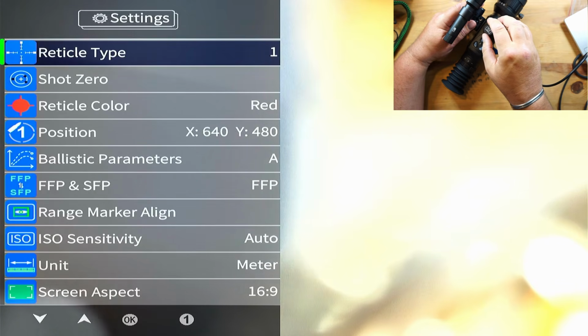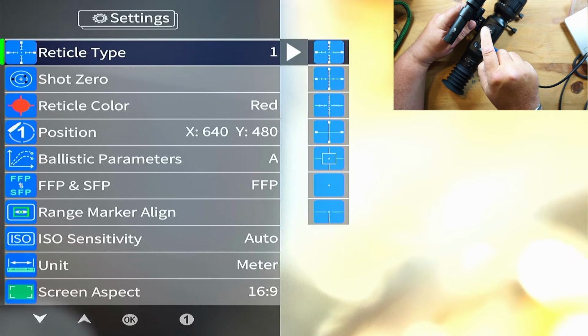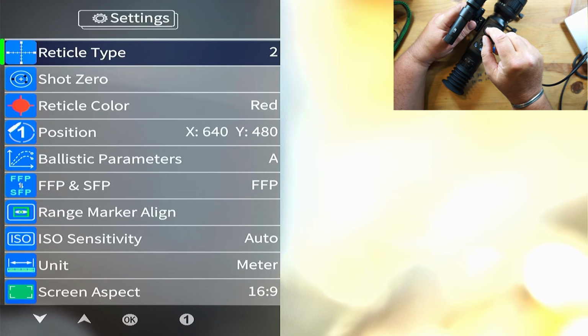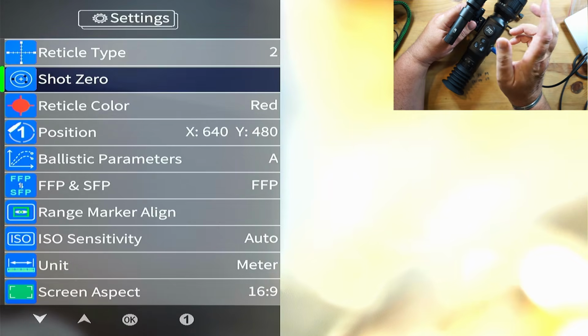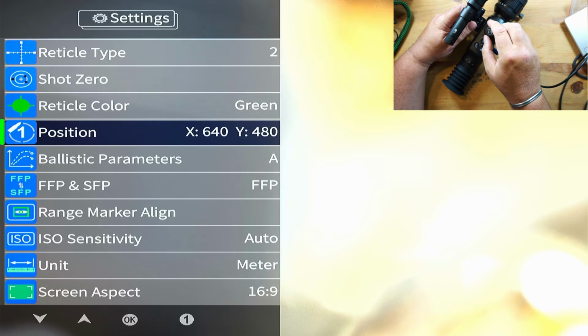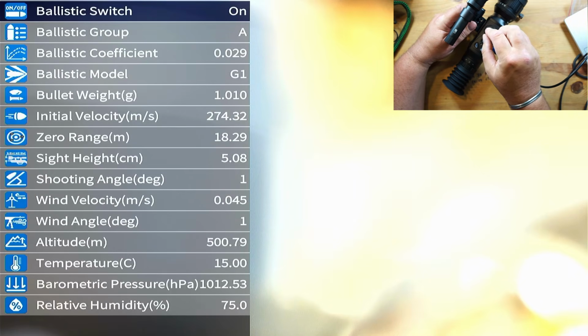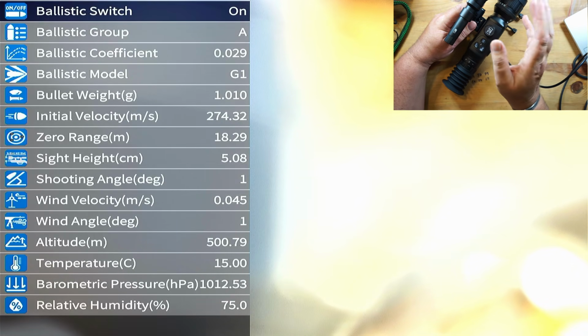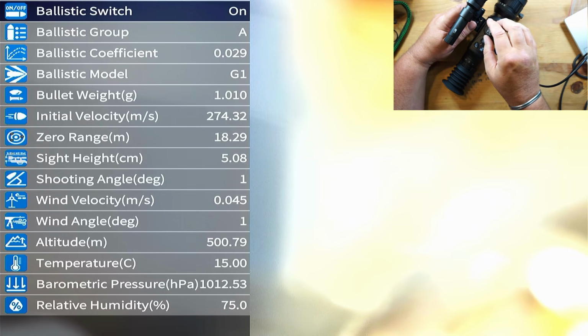And you see the menu comes up. So we've got reticle. So you press that, it brings up your options, and then you just turn that so you can change your reticle. All sorts there. Let's switch it to that one. Then we've got shot 0, which we won't do here. Reticle colour, white, red, green, blue or black. So let's change it to green. Position, I won't change that. Ballistic parameters, that's all of this ballistic thing which you can add in, weigh your shot, your ammunition, and then what your range is, this, that and the other.